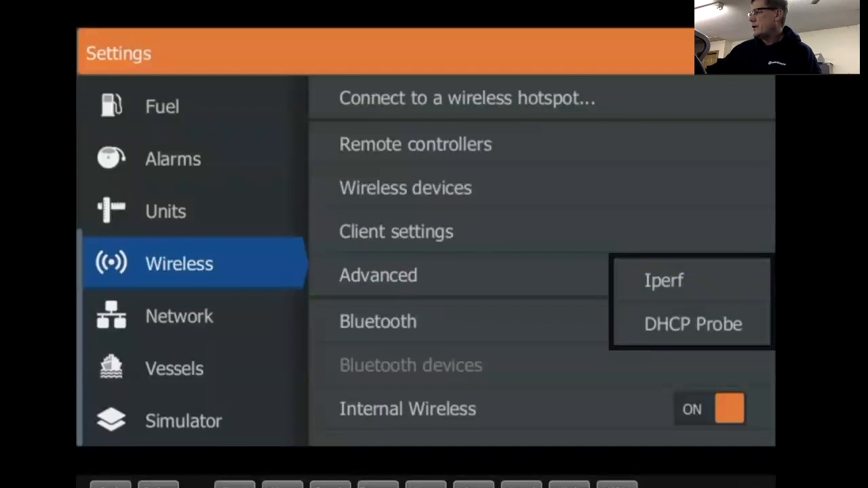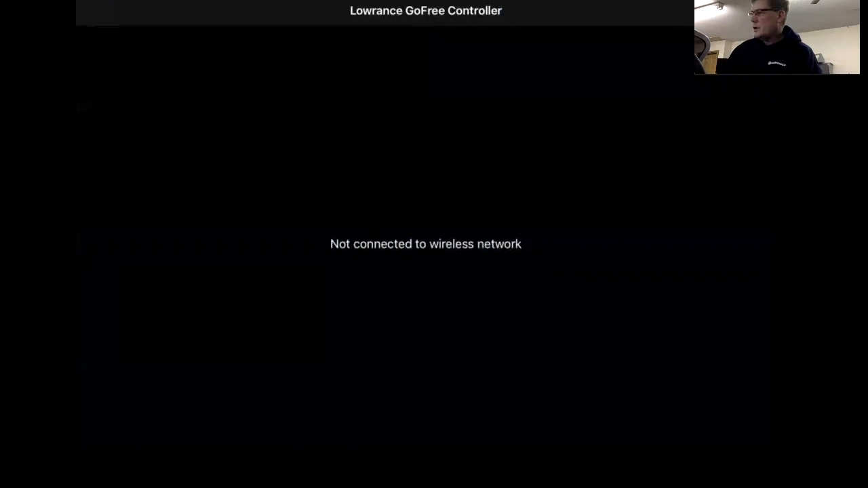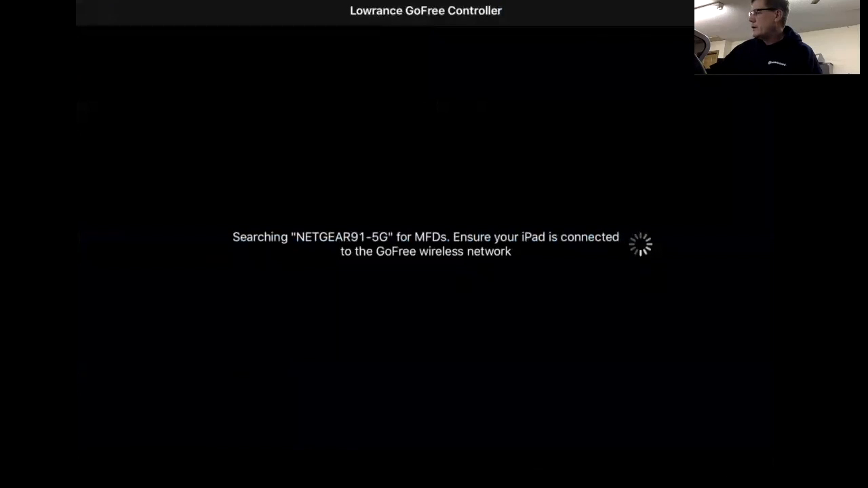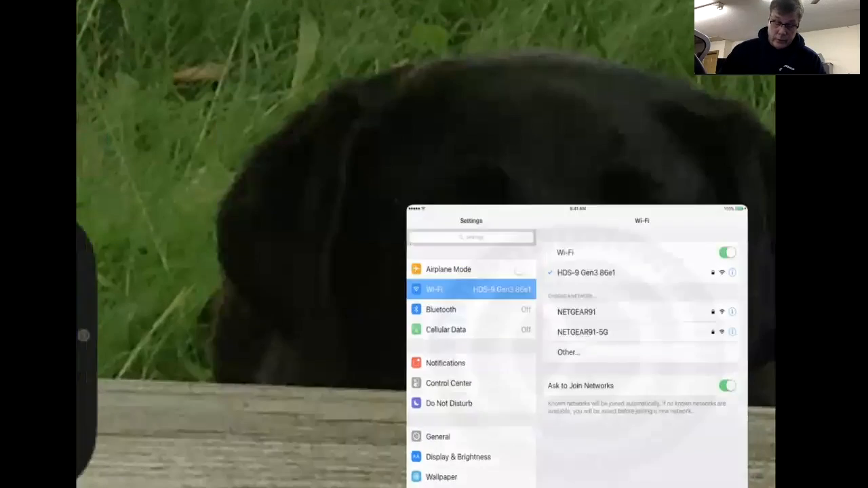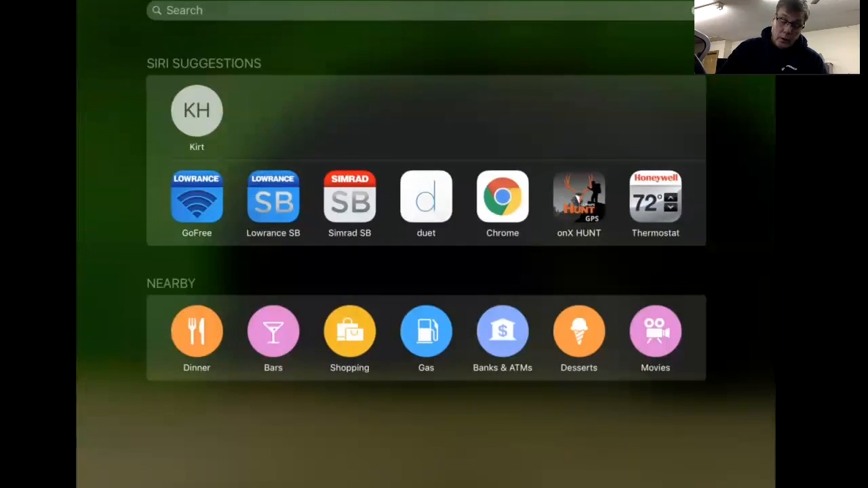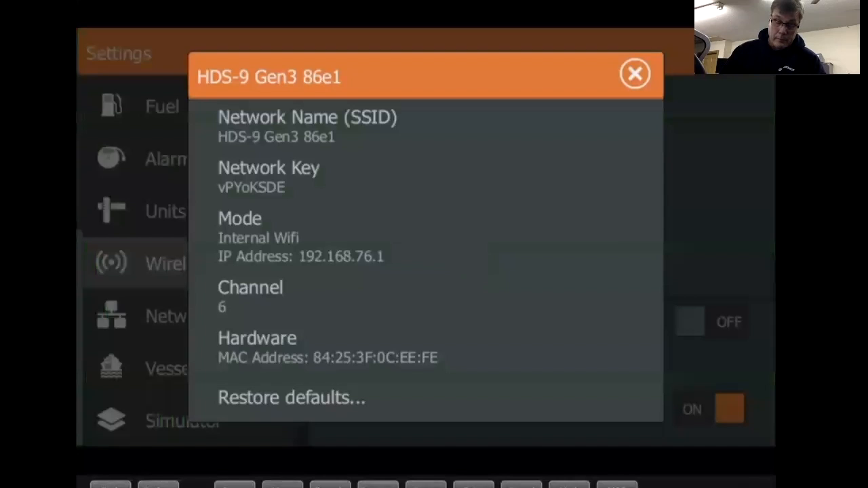Typically, that's about the only thing I really get into. If you want to connect to a wireless hotspot, so if you want to connect to your home internet, you can do it right there. So that's how you connect up to it. Now to your unit right here. So just a little demo for you. Search, connect there. There we are. So we won't do that again.